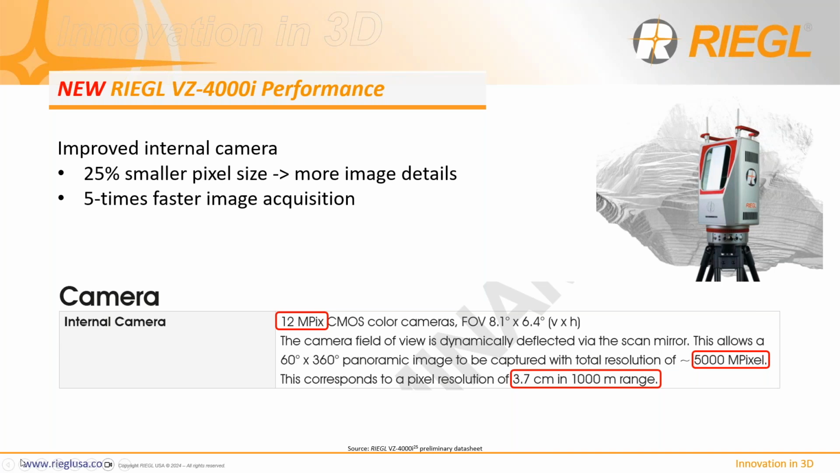Just to give you a perspective on timing, the previous generation ultra long range scanner takes up to 45 minutes to complete all the images, but with this new improved internal camera, it now only takes about 12 to 15 minutes, depending on the overlap. And if you want to create a full panorama image, you get about a 5,000 megapixel image. So very nice, high quality 360-degree panorama image.